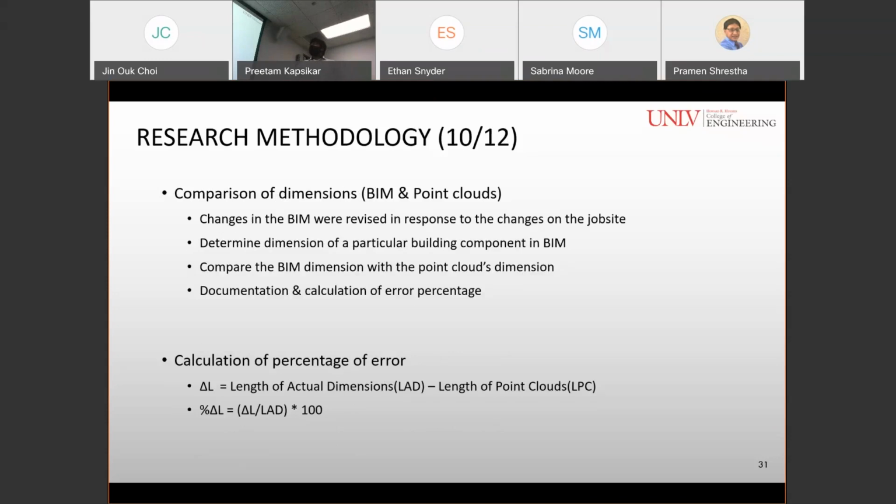So the dimensions of a particular building component in BIM were determined, and those dimensions were compared with the dimensions of the point clouds, and these dimensions were documented, and the error percentage was calculated. For calculation of error percentage, we use the formula which is delta L equals length of actual dimensions minus length of point clouds, and the percentage was calculated by delta L by LAD into 100.